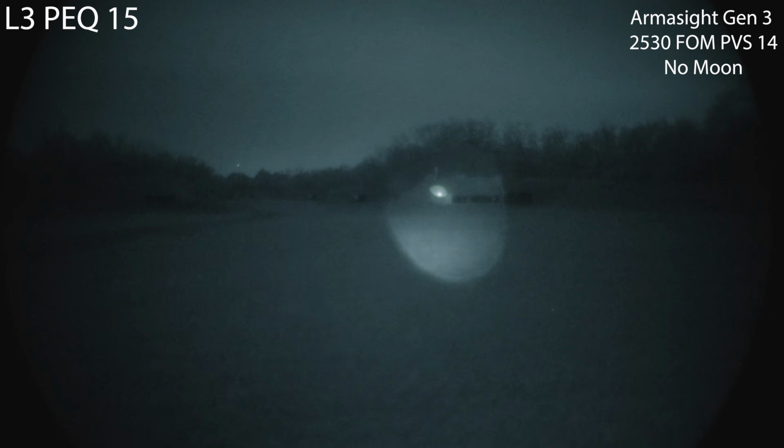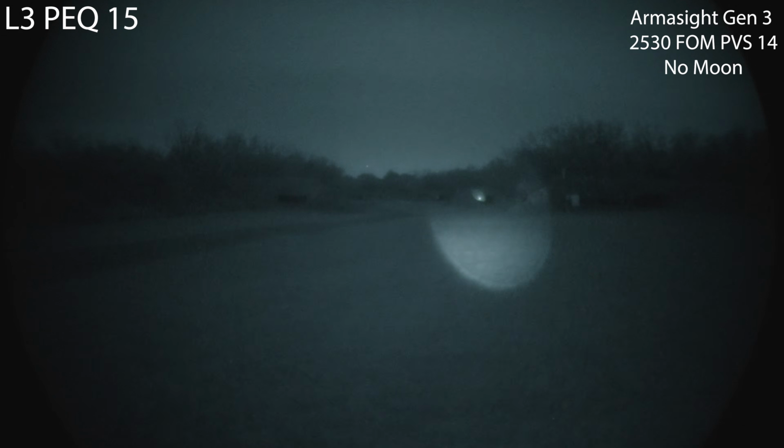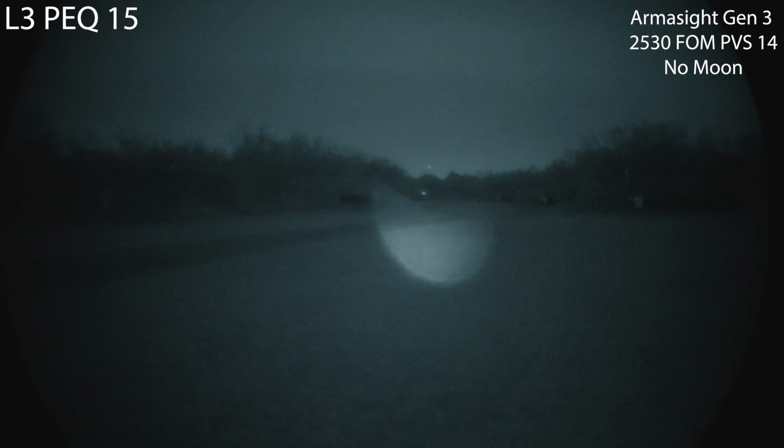Here's the 100-yard dual low. 200, 300, 400, 500, somewhere in there. Honestly, hard for me to make out with the current illumination power. Gonna go ahead and narrow the illuminator, and you get a fairly usable pattern at that 500. So I'd say on low, the PEQ 15 illuminator, kind of usable at that far range. You can see those silhouettes there.